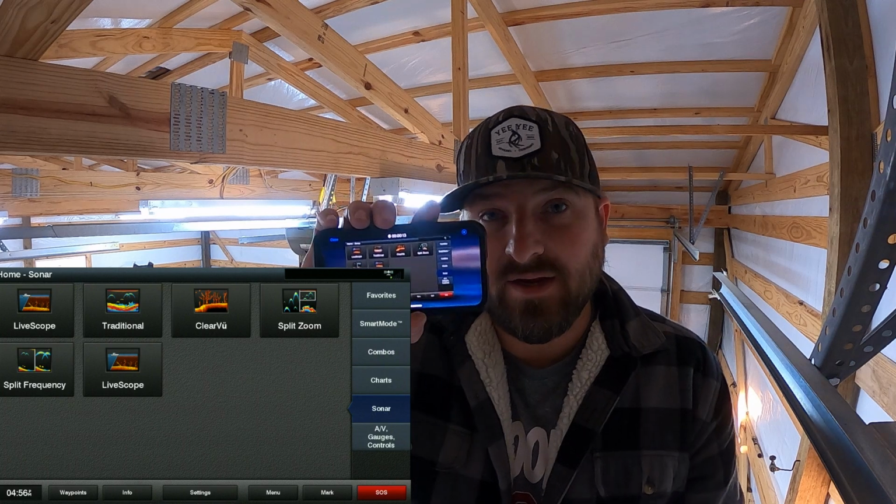I'm going to show you guys exactly what settings I have on my Garmin GPS right now. All right, so we're in. ActiveCaptain is on right now, and I hope that it works.